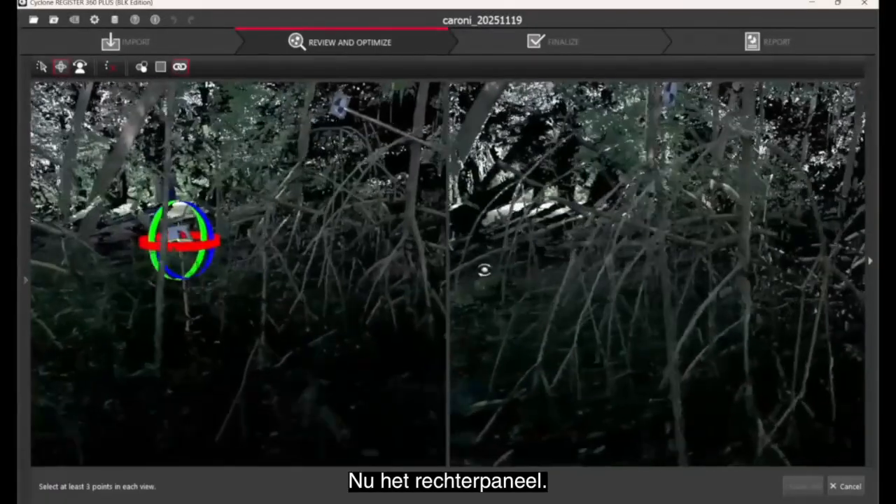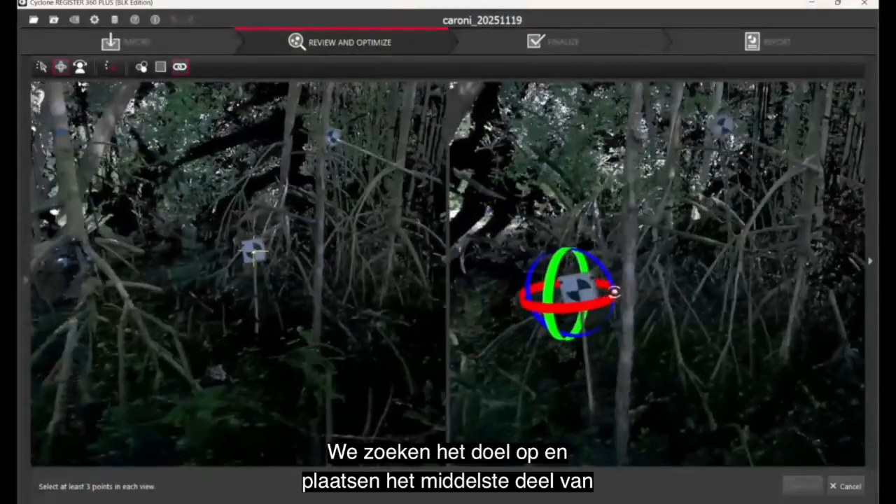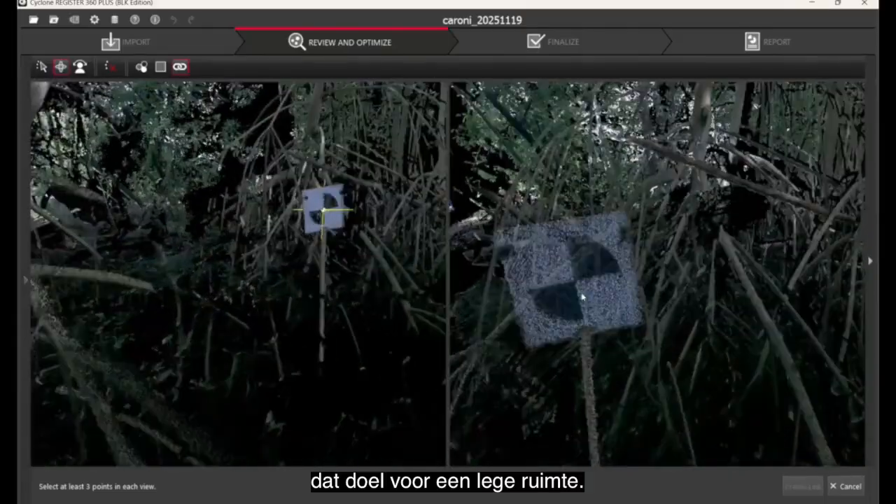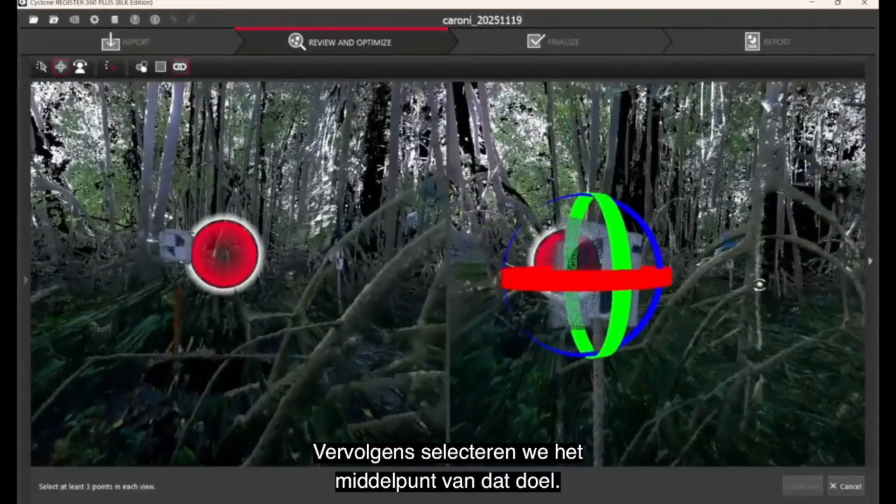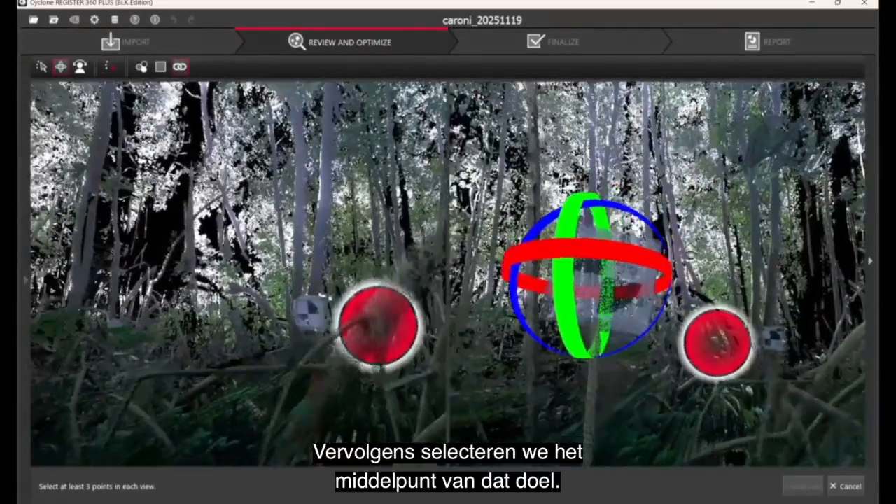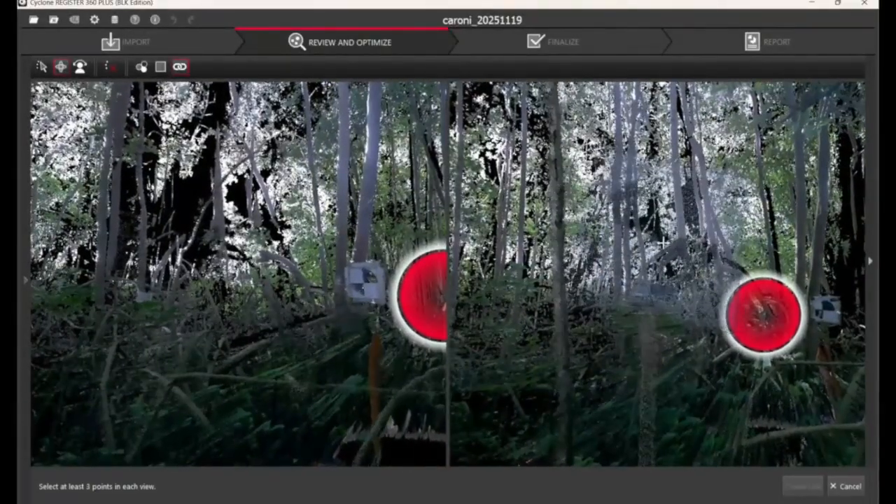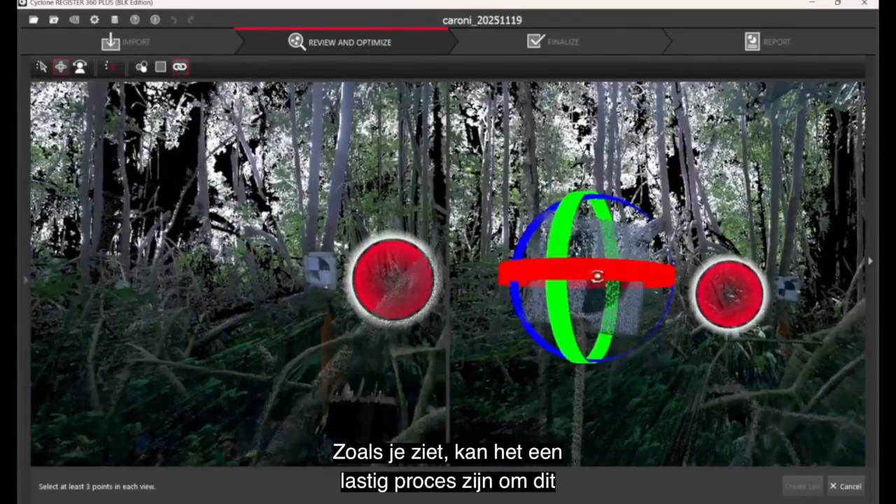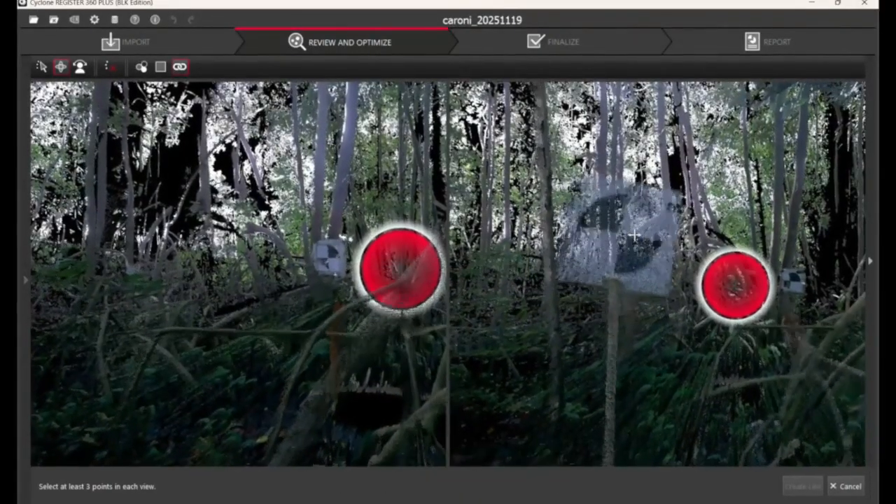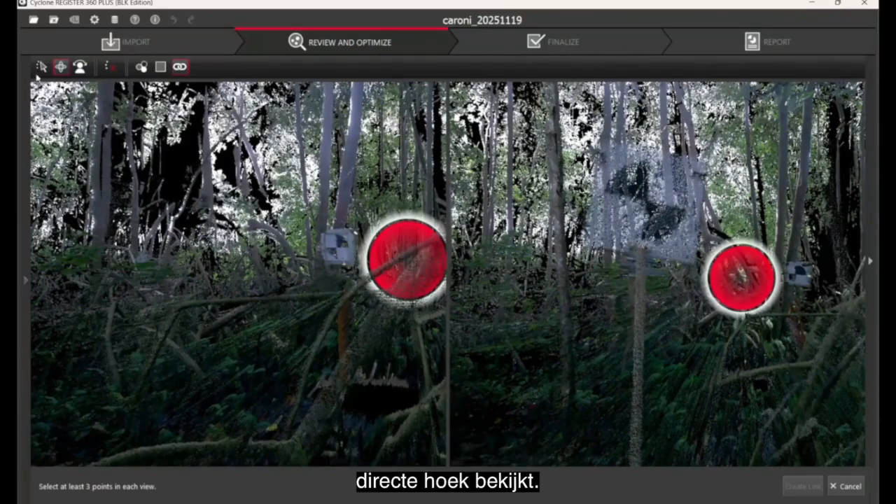We do a similar process now for the right panel. So we find the target and we put the center part of that target in front of some no data space. And then we select the center point of that target. As you can see, it can be a challenging process to get this correct. It is also important that you view the target from a very direct angle. It should not be very oblique.